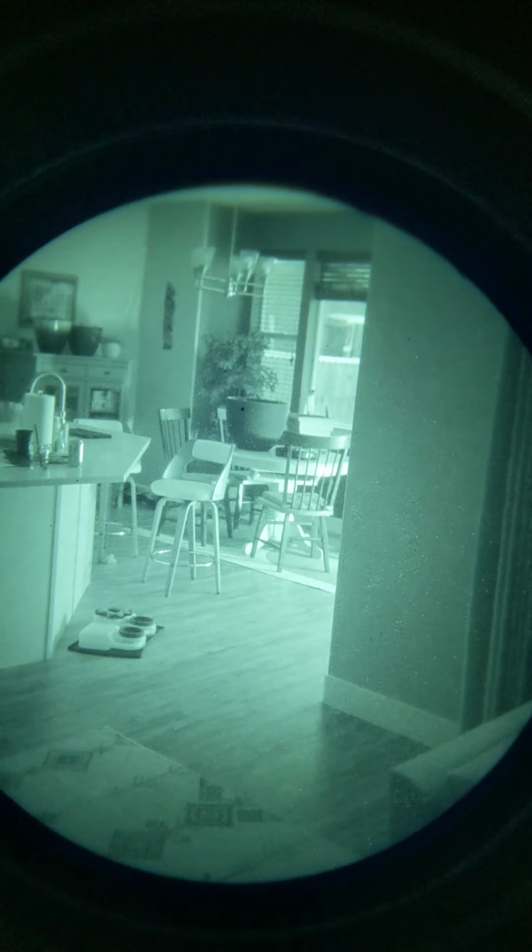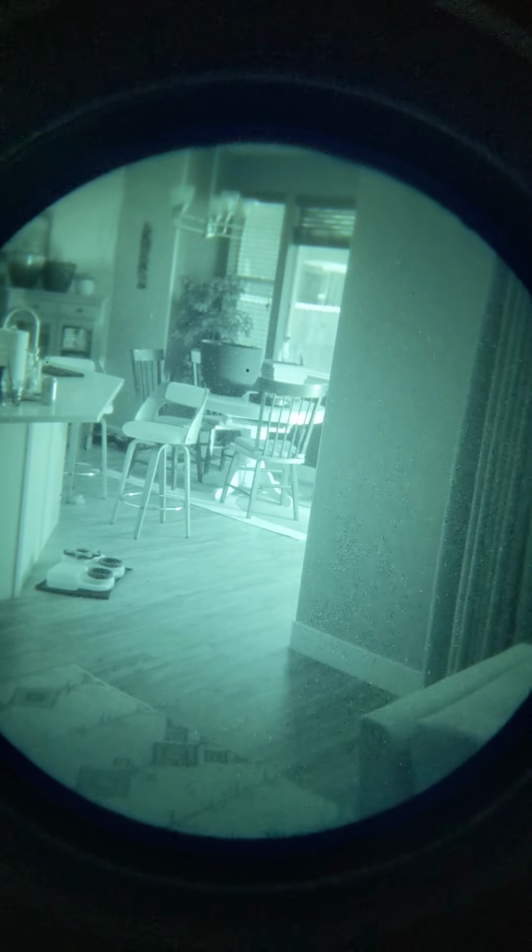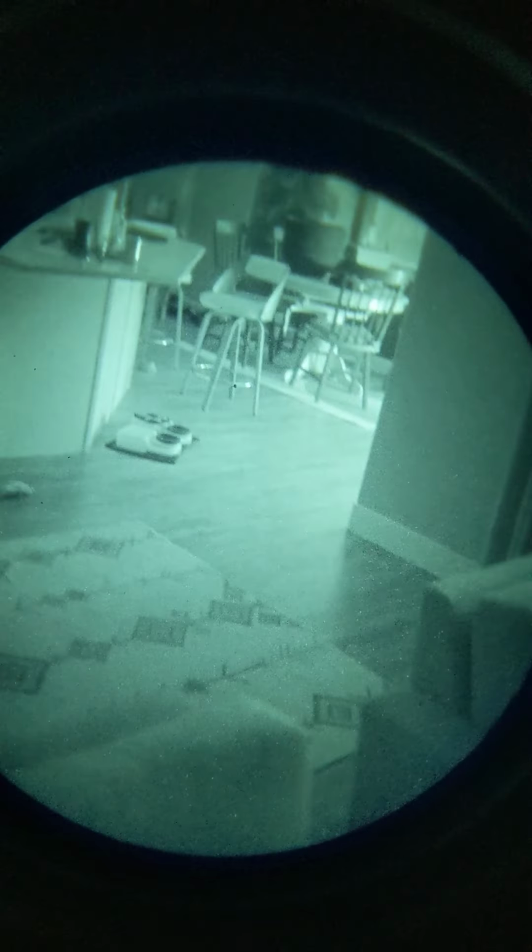Oh, and here's kind of a fun thing. I'm actually going to turn the reticle illumination off. Yep, so that's the reticle illumination on. Again, it makes it actually look really good because of all the shadow, and then it's a very distinct viewing area.